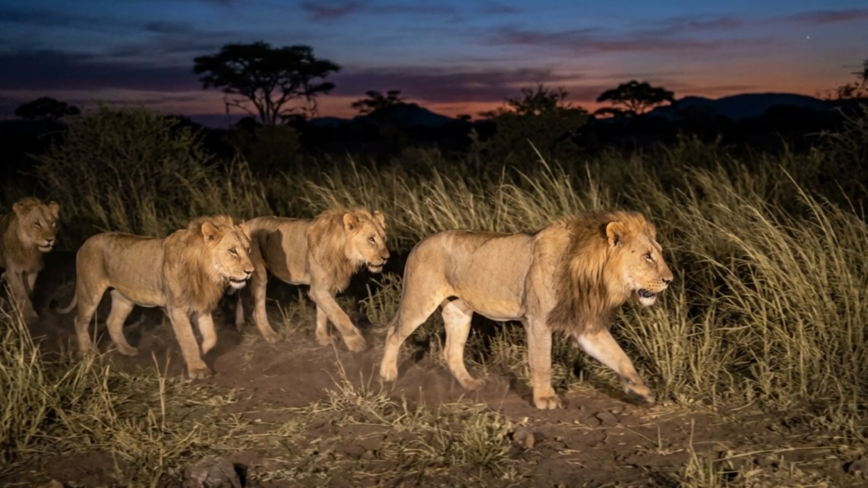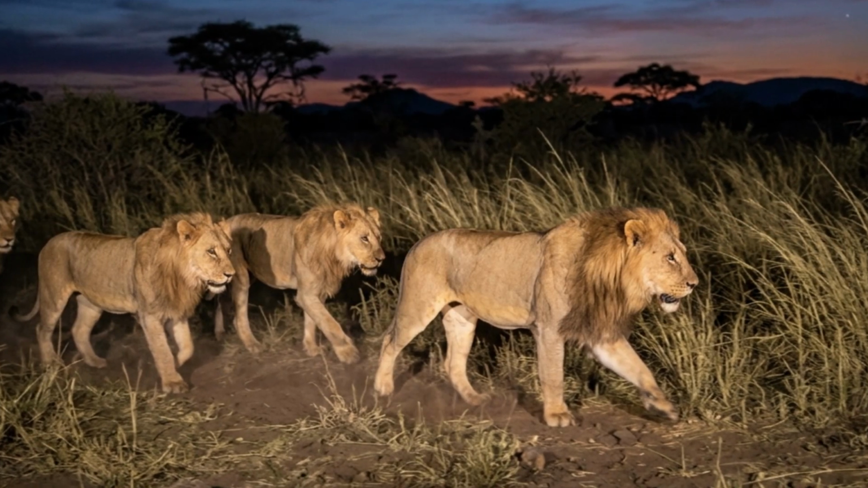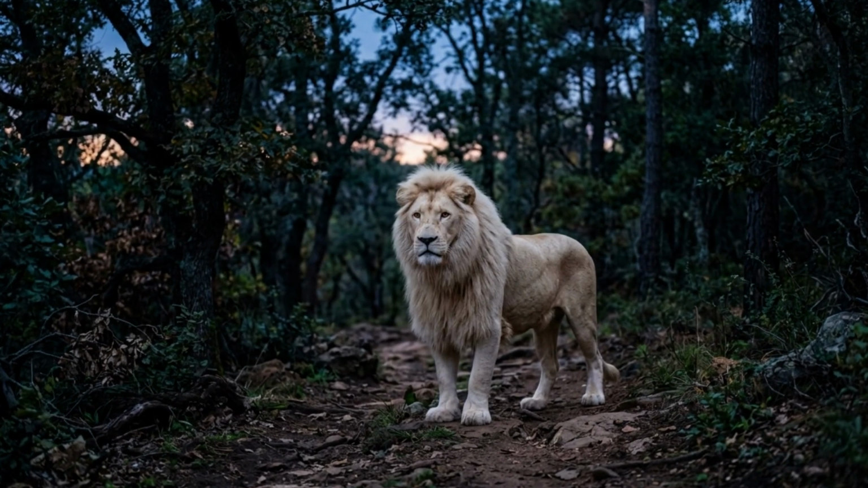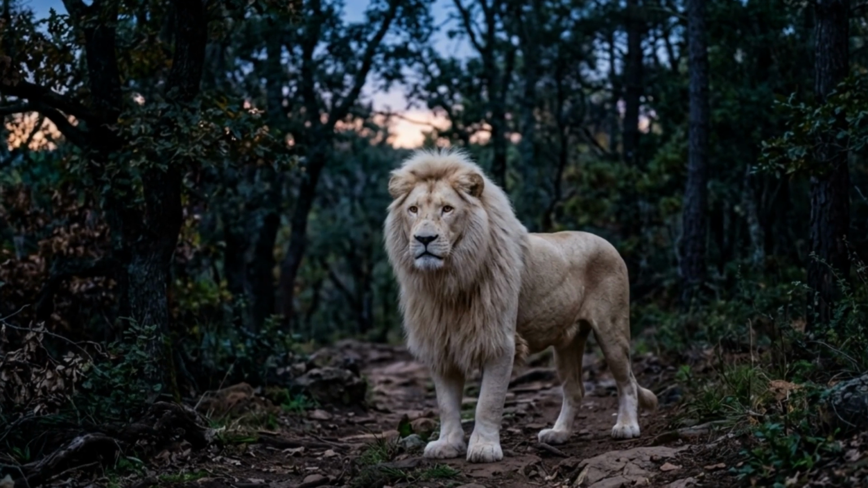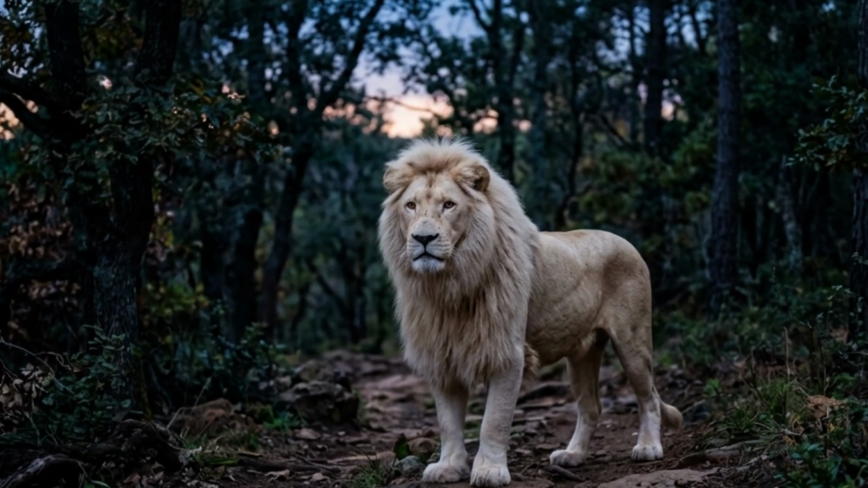Casper's entire kingdom is dismantled. He is backed against the wall of total annihilation. And here's where it gets really interesting. Yeah. A typical dominant male lion often fights to the death in these scenarios, right? Driven by the biological imperative to defend his territory. But Casper looks at the math. 4 against 9. And he initiates a tactical retreat. He just leaves.